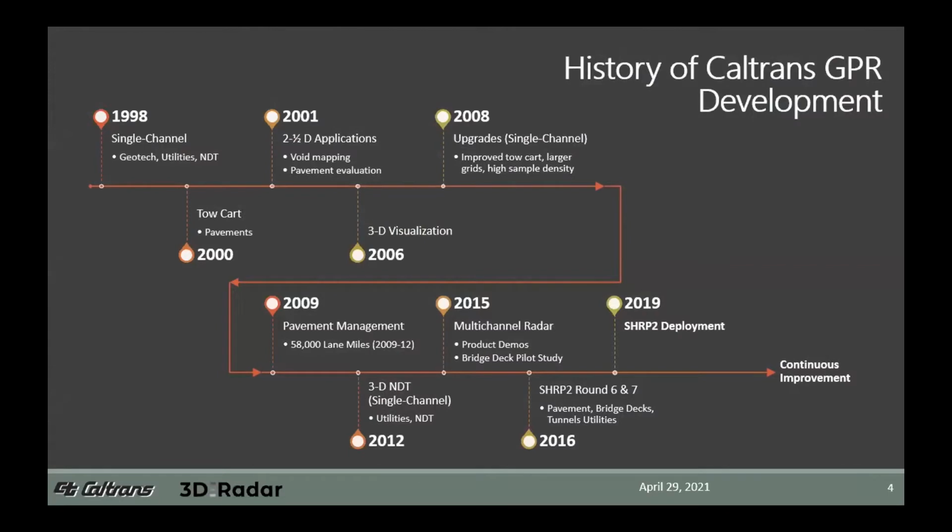Now, Caltrans has over 20 years of experience with ground penetrating radar systems, both with single channel systems and with multi-channel systems. Our first single channel system was acquired in 1998. We began application of 3D visualization using single channel systems in 2006.